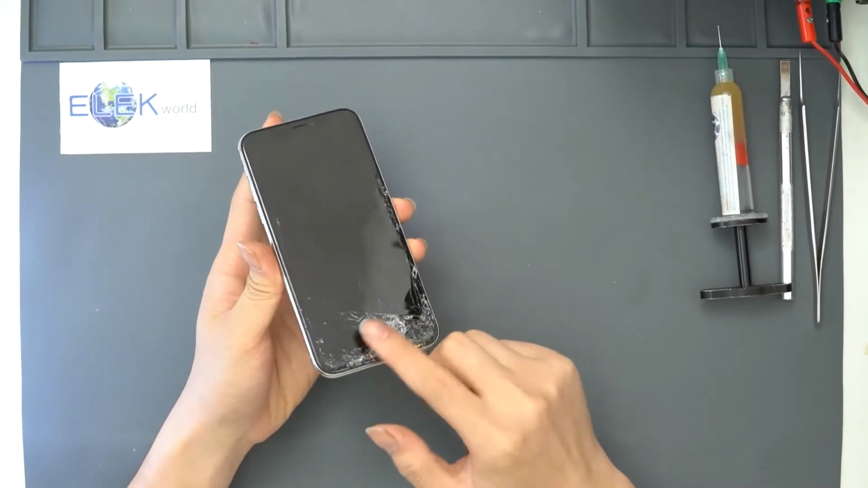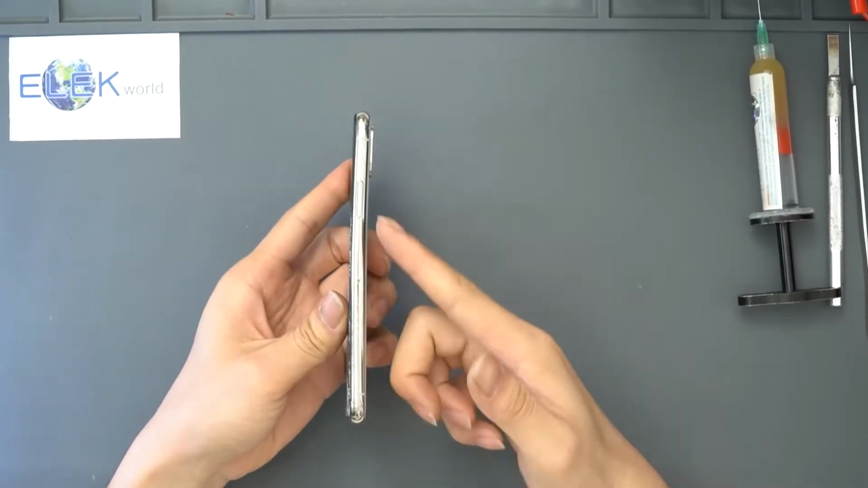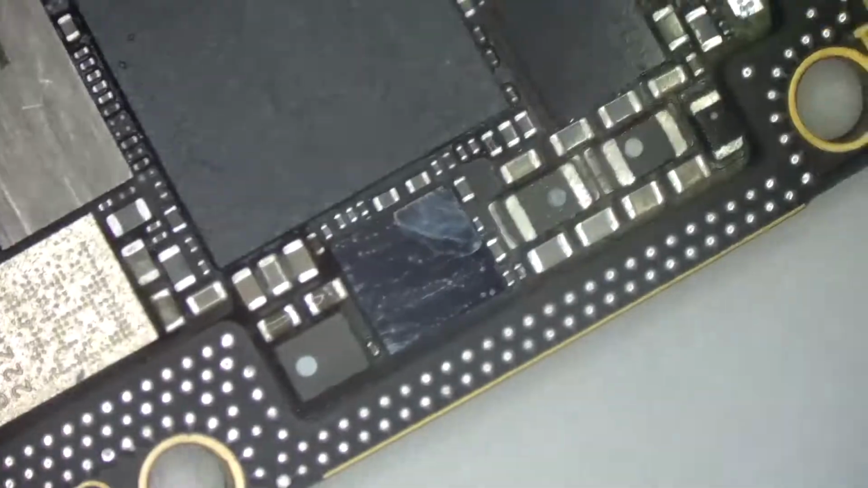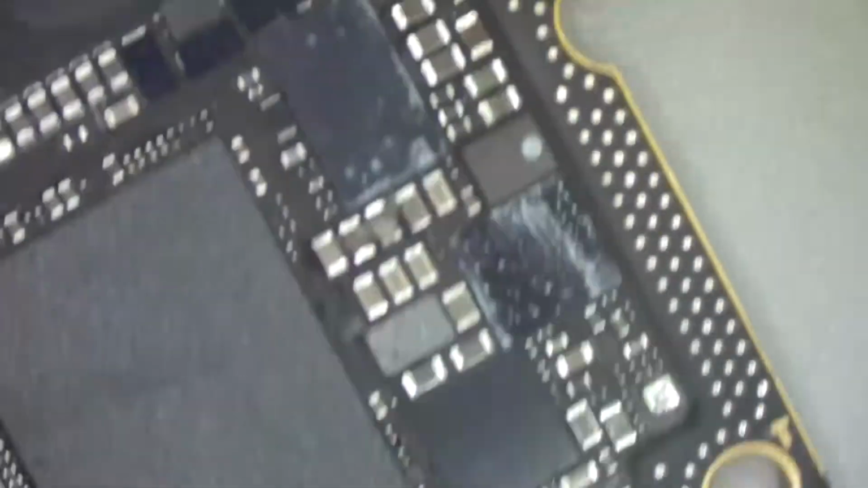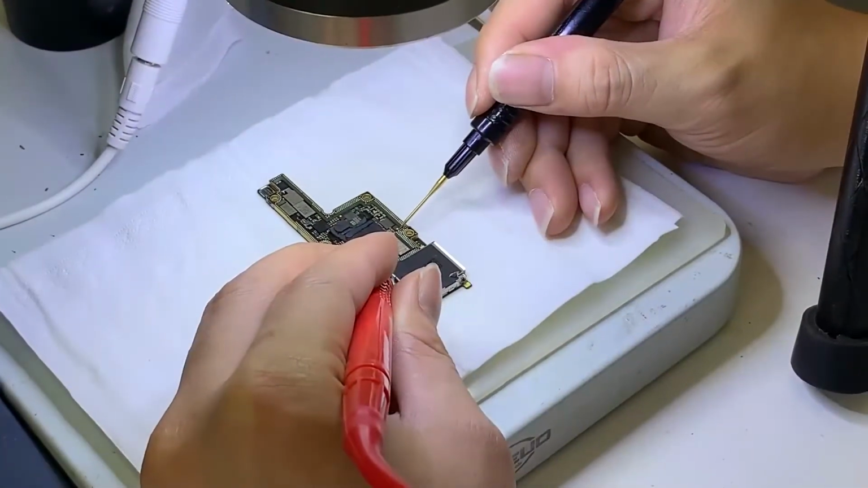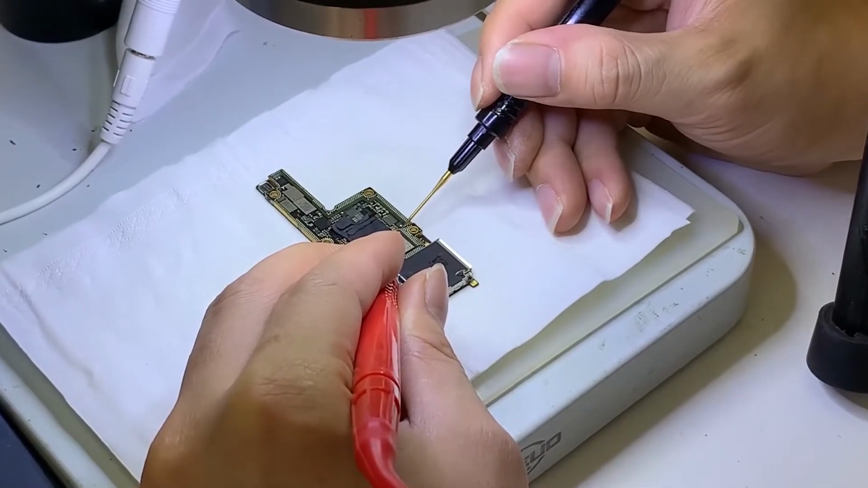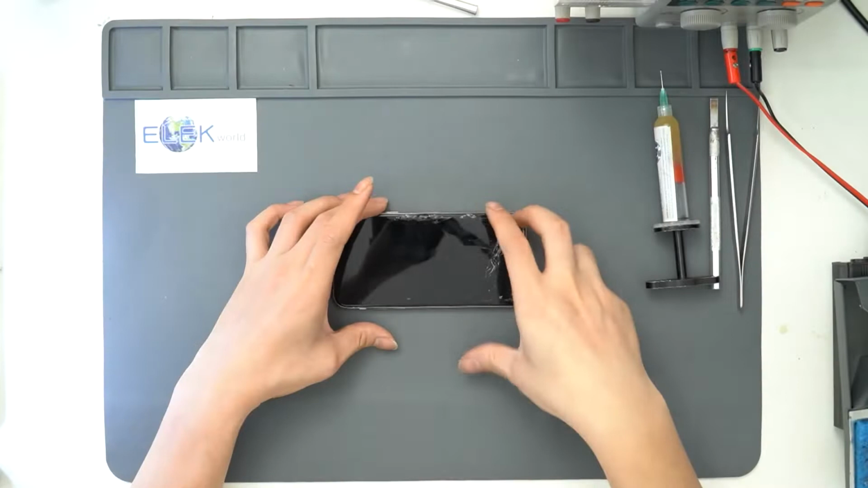Hi guys, today we received an iPhone 10 that can't power on and even the phone body was bent. After teardown, we can't find any visible trace of corrosion or discoloration on the motherboard. How should we do the troubleshooting? In this repair course, we are going to share how to deal with these problems with you.